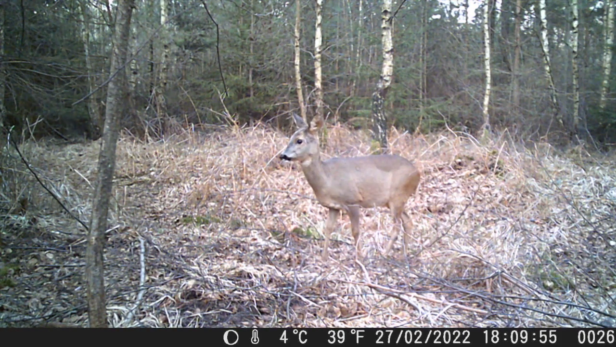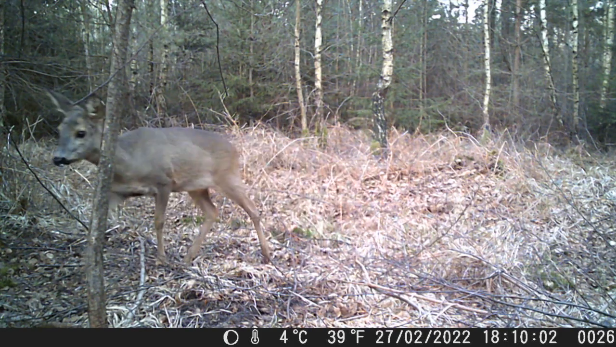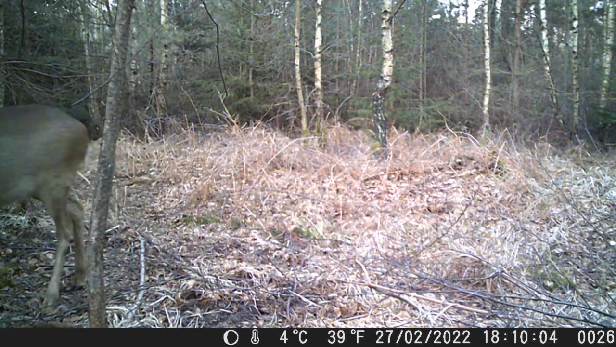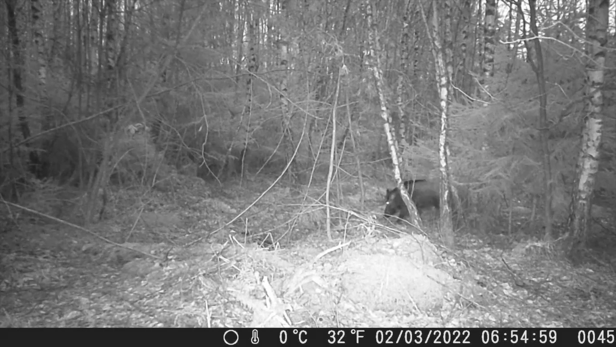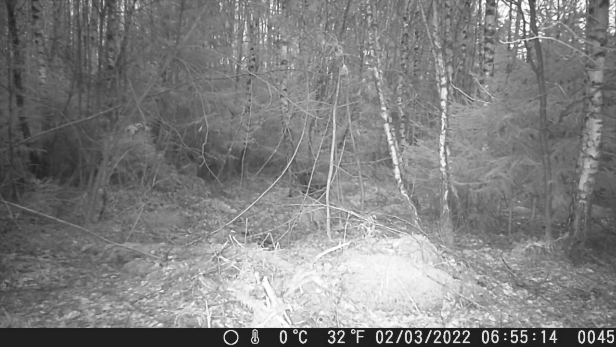Okay, so again, I'm guessing this is a female coming through on the 27th of Feb, and on the 2nd of March. I'm guessing this is a male here. He's a medium-sized male. He's on his own. Quite often it looks as if the males are on their own.